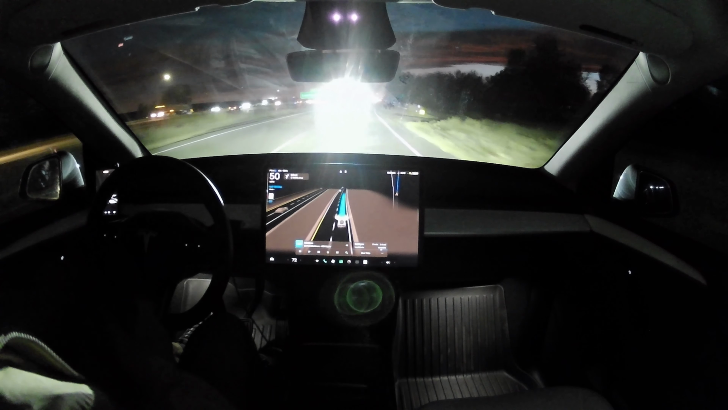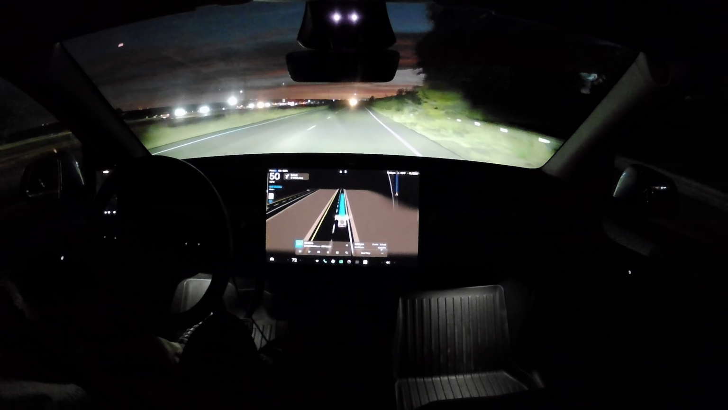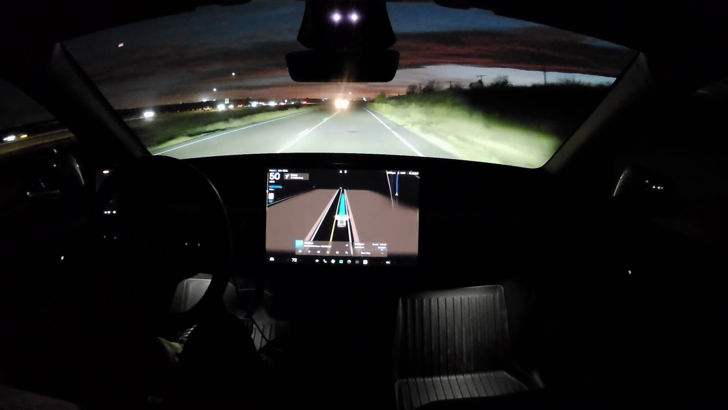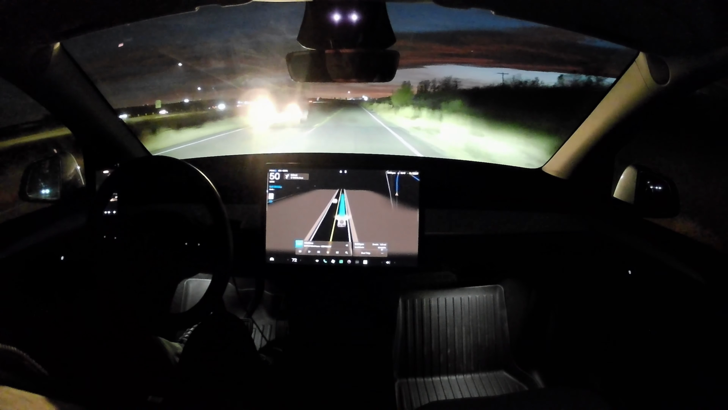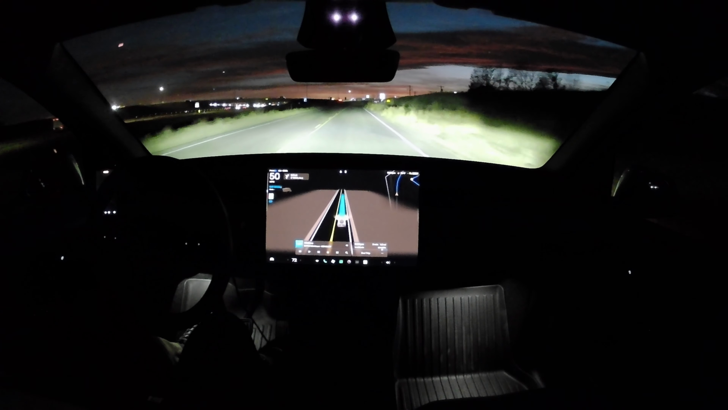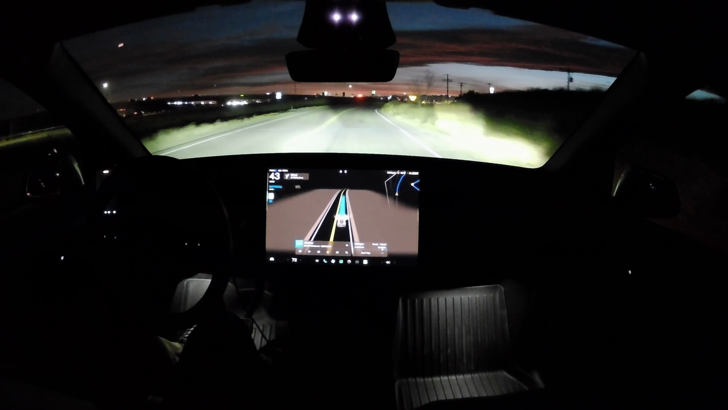Boy, that's bright. See, here's a normal headlight with a warm color, 2,800 Kelvin or so. Those white ones are LED lights on that truck that were just uncomfortable to watch.